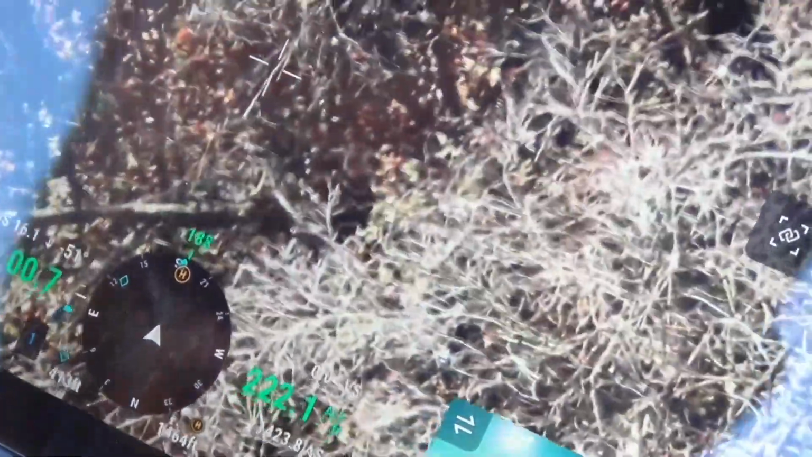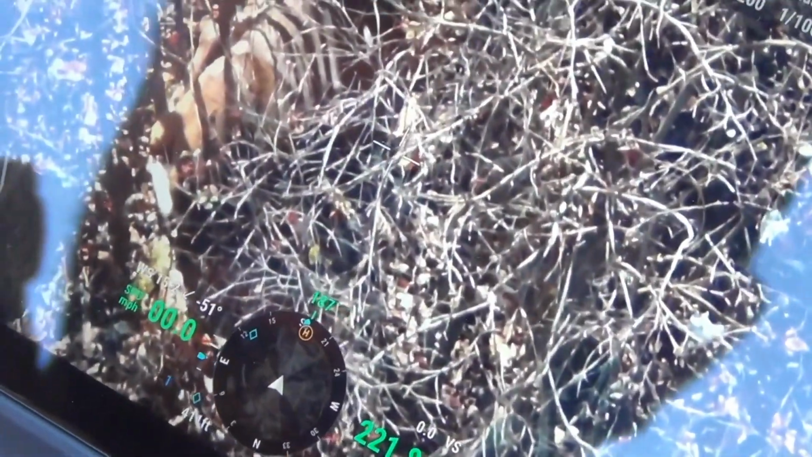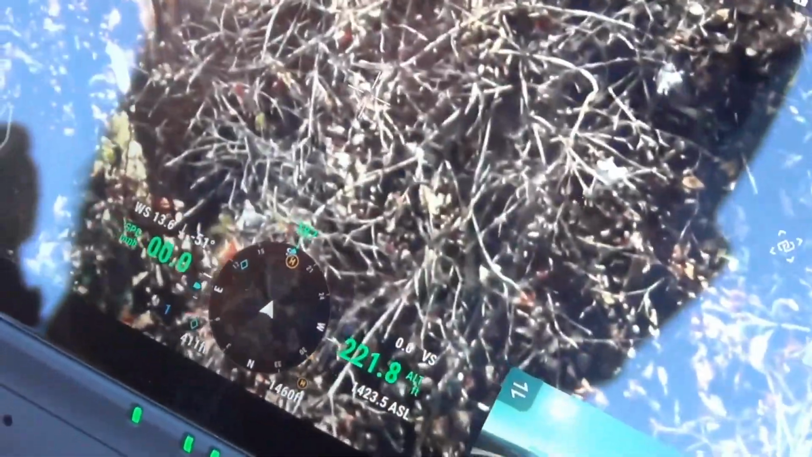There's your doe laying right there. It's a doe right there? Yep, there's a doe laying right there. Let me zoom in on her a little bit more. You can see her.